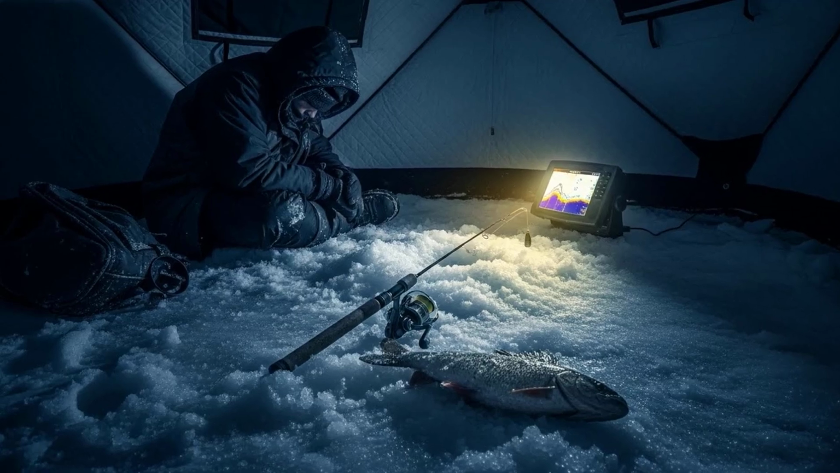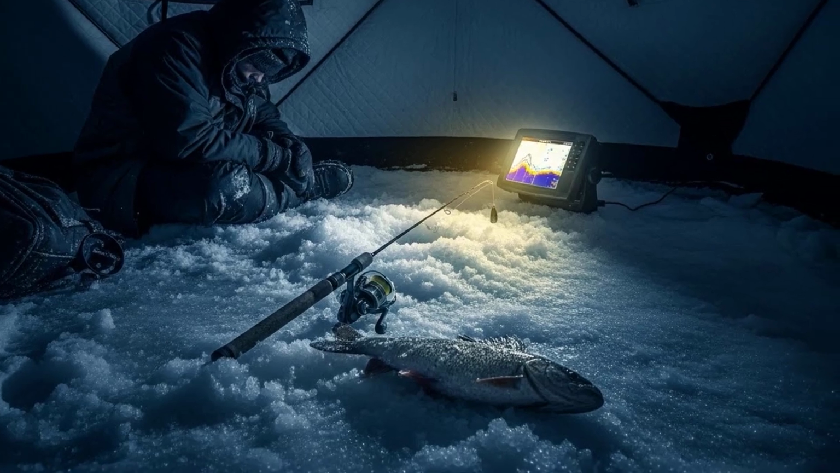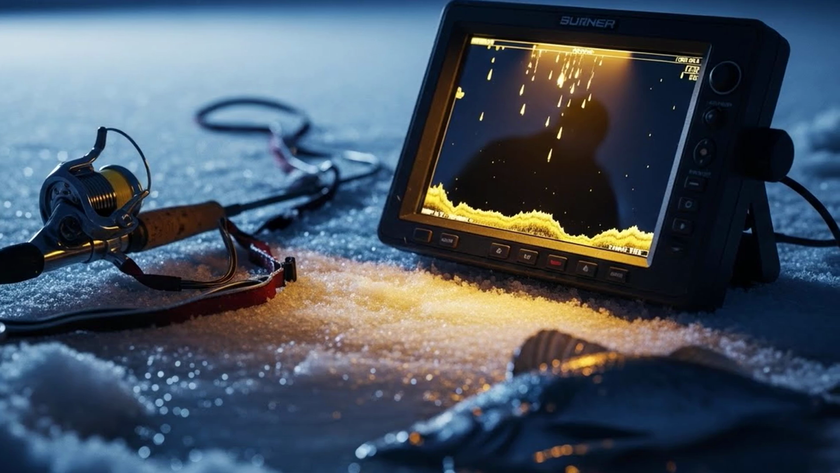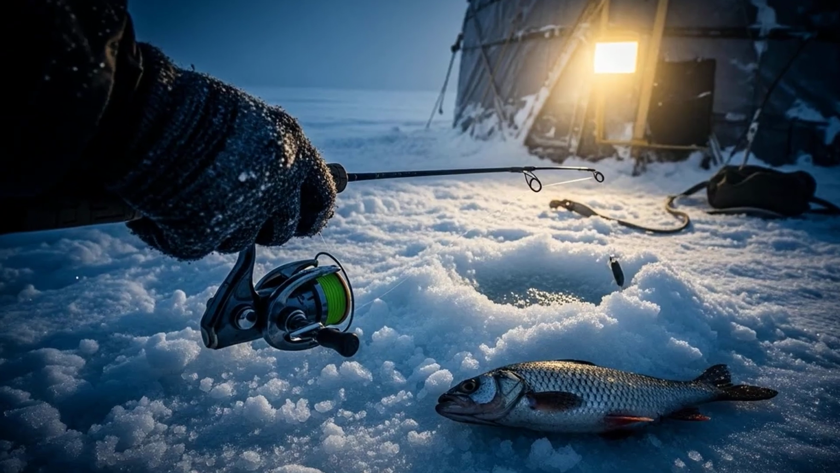So here's the moment on the ice where the theory gets put into practice. You've been blanking on the bottom for an hour, you're cold, you're frustrated, and you're watching those mysterious marks on your fish finder that are suspended 20 feet down in 40 feet of water. This is the turning point.